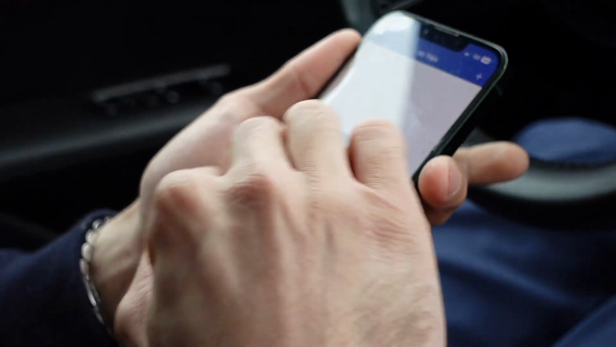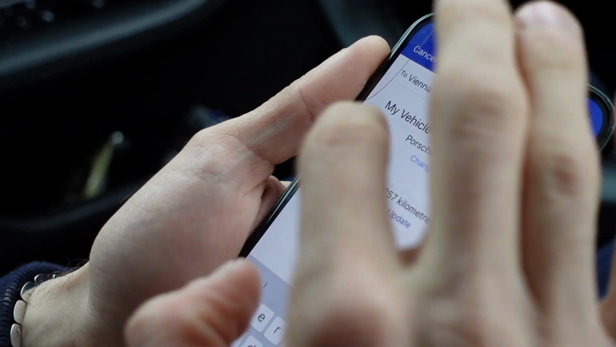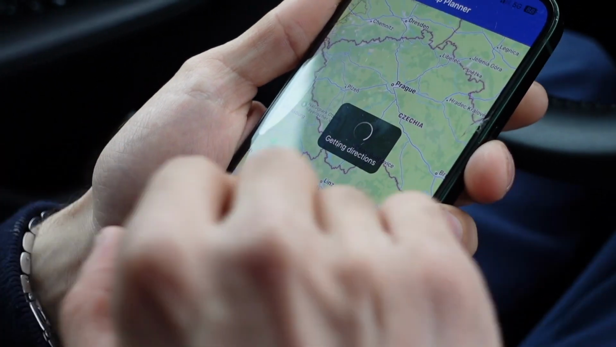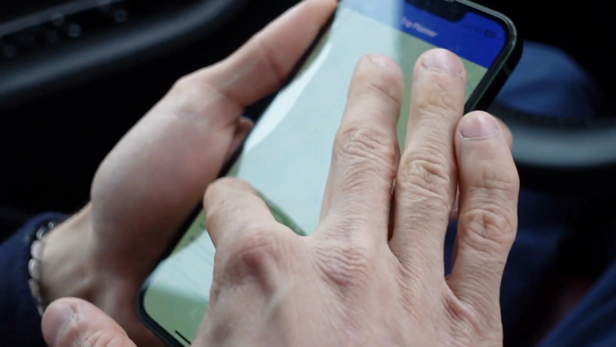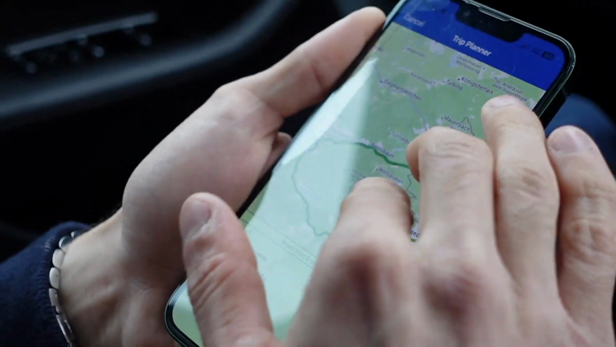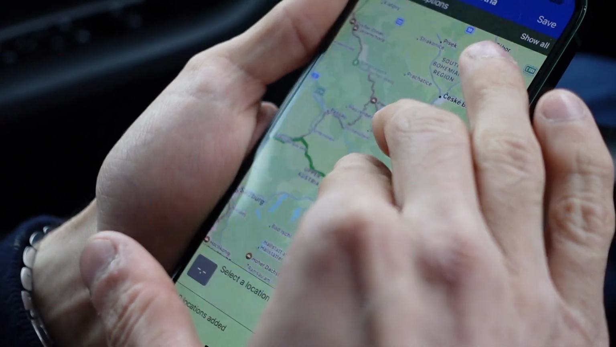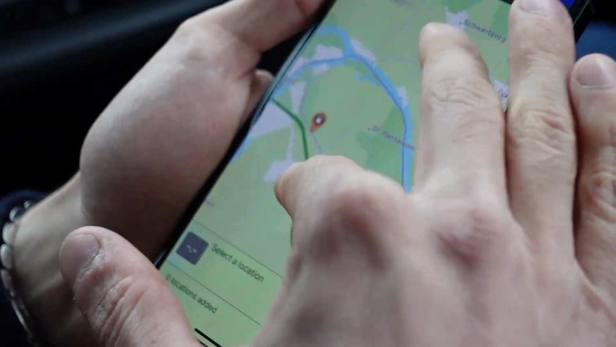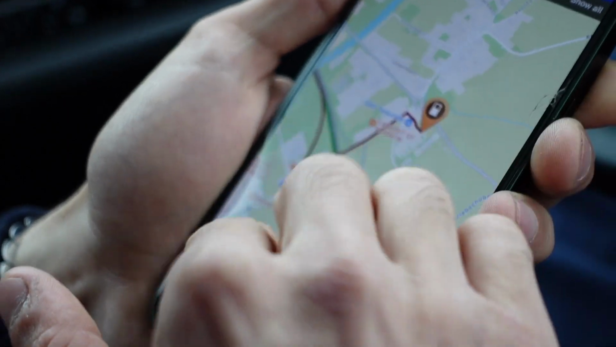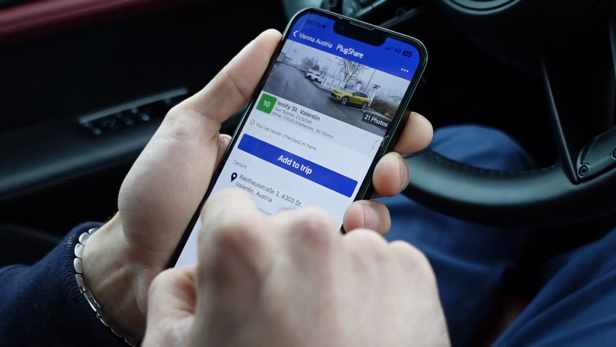Go on PlugShare. My starting address is my location and my end address is Vienna, and I choose, let's go on this. Okay, and let's see, we have here another charging location which is actually pretty good, 170 kilometers away.